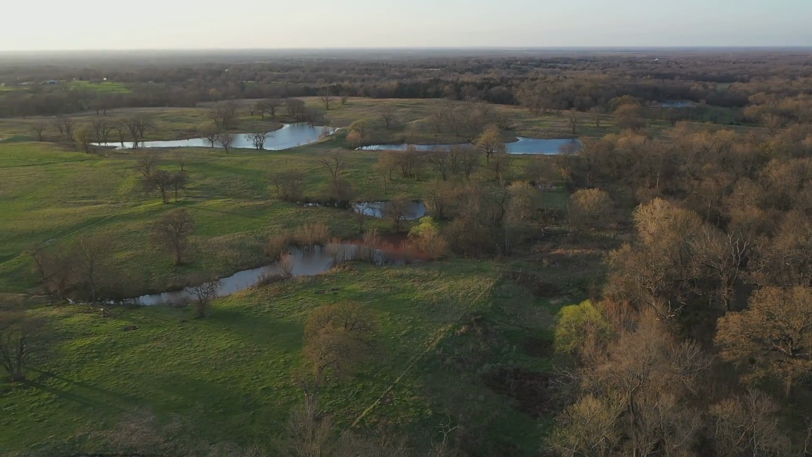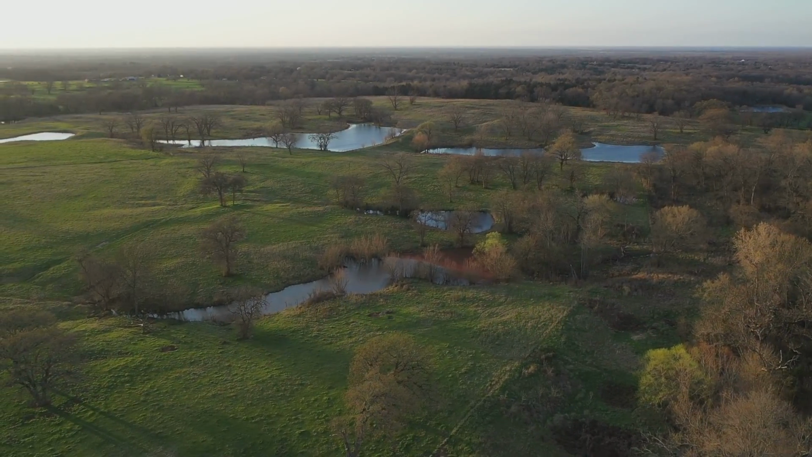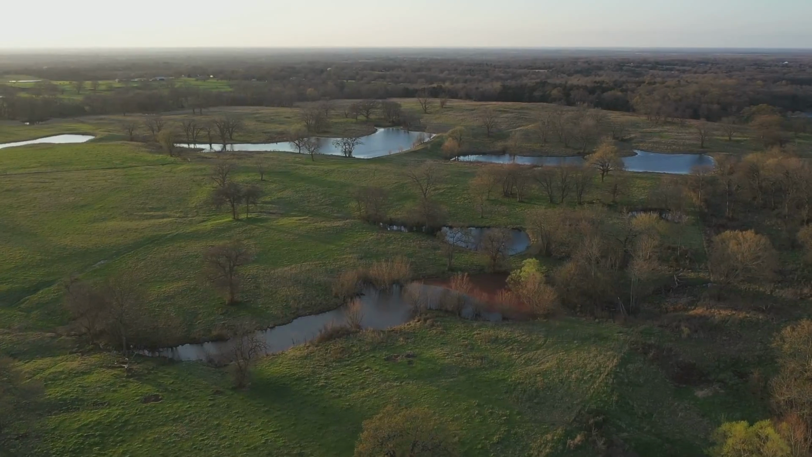It is night 4 here in Texas. We got out here early this evening because we were out last night. We ended up seeing a sounder of hogs out in the field, so we wanted to get out here again early, see if we couldn't make a play on them. Sure enough, they were out there, but they didn't hang around long. They actually ducked down into the woods. We were able to get the drone up in the air, wanted to get a little bit of footage, just kind of scan the area and see if there was anything else out there.